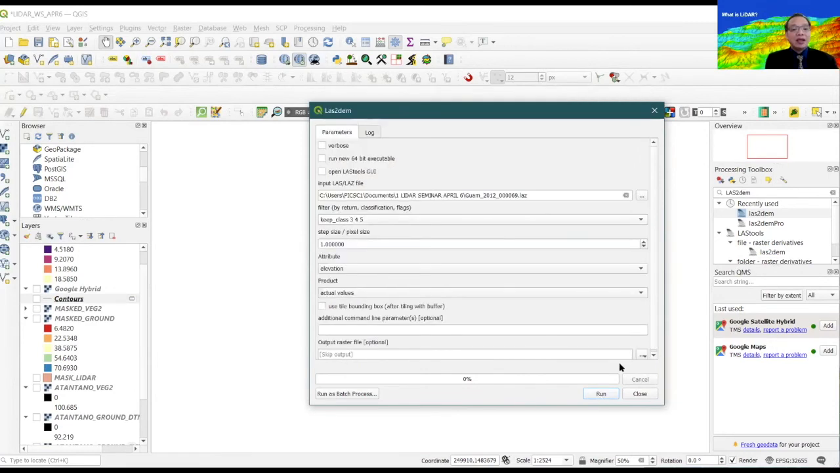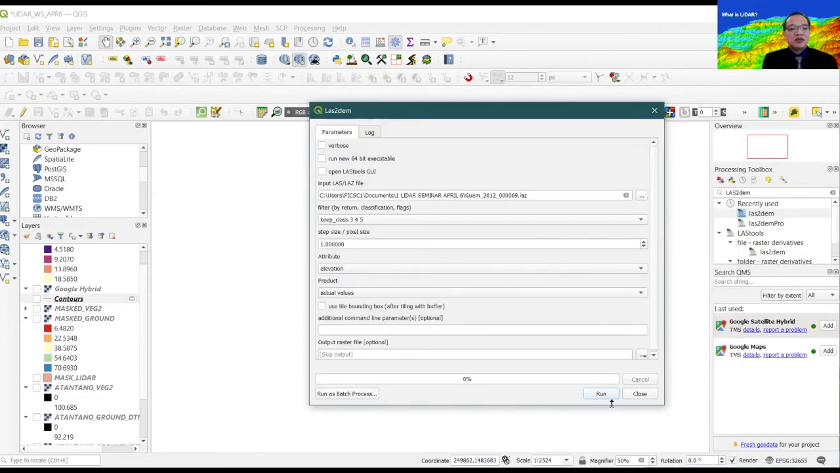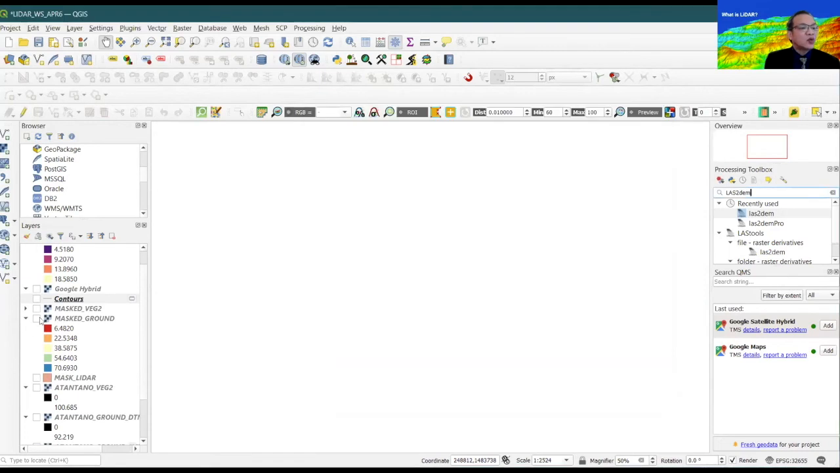And of course, give it a file to save it into. In this case, I save it, for example, into a Tantano veg 2. But then again, for quickness and simplicity, I've already made several files. Just to give you an idea how we actually do it, I'll just load that one, the vegetation that's been extracted out of the point cloud.